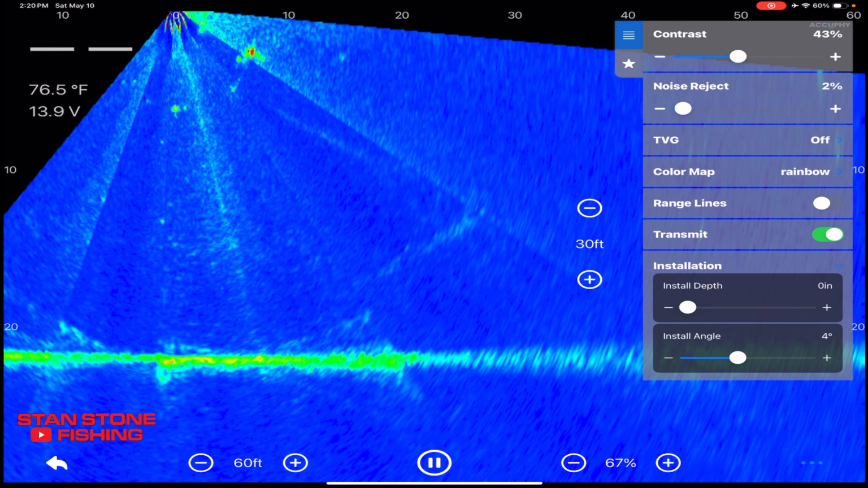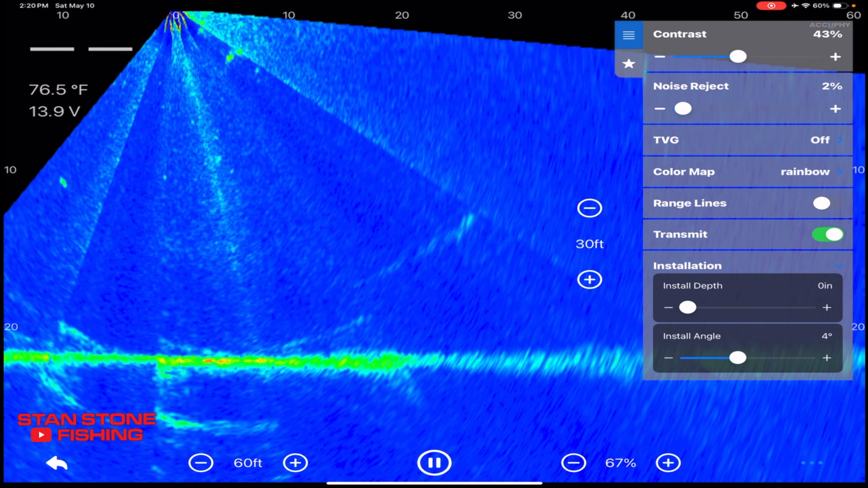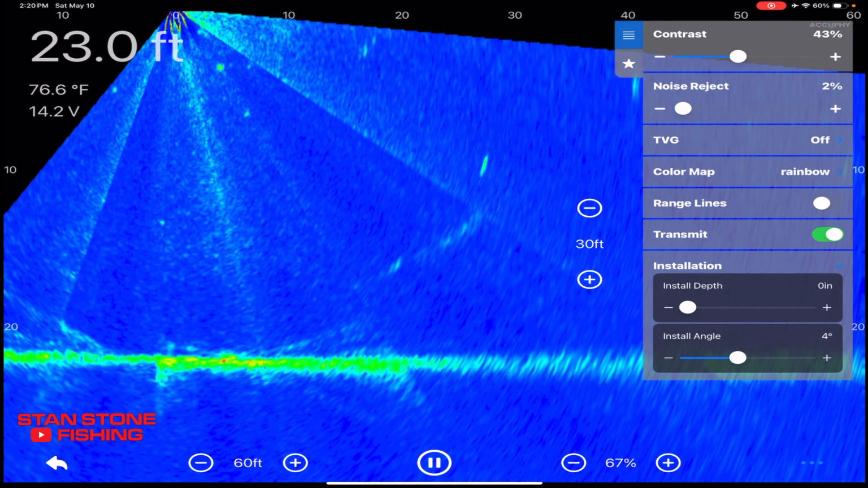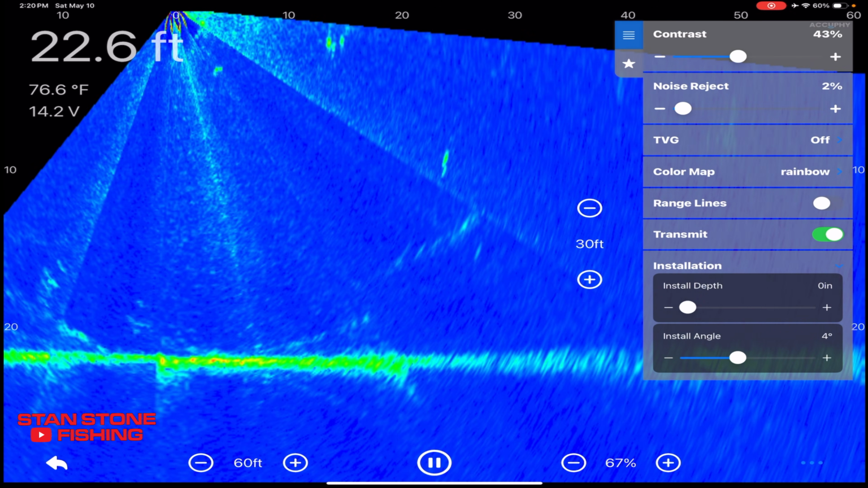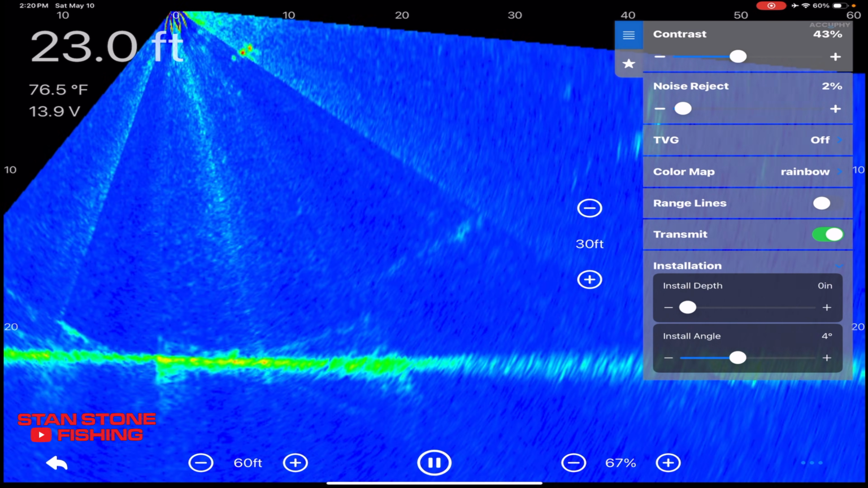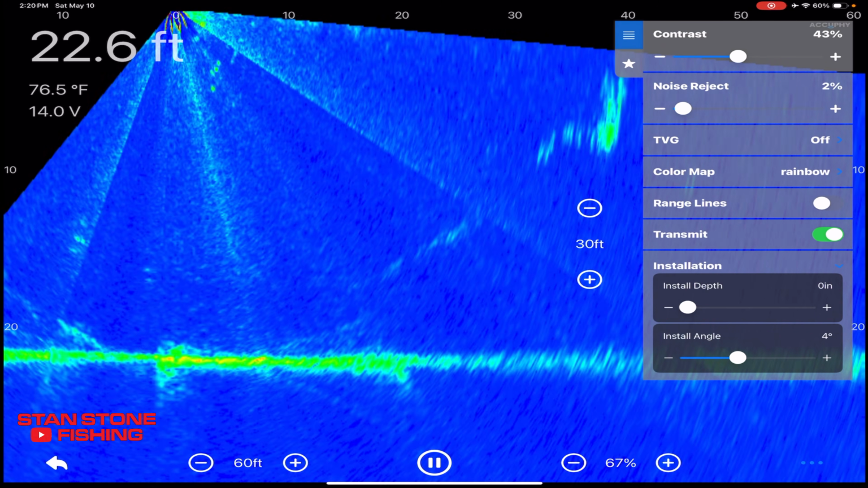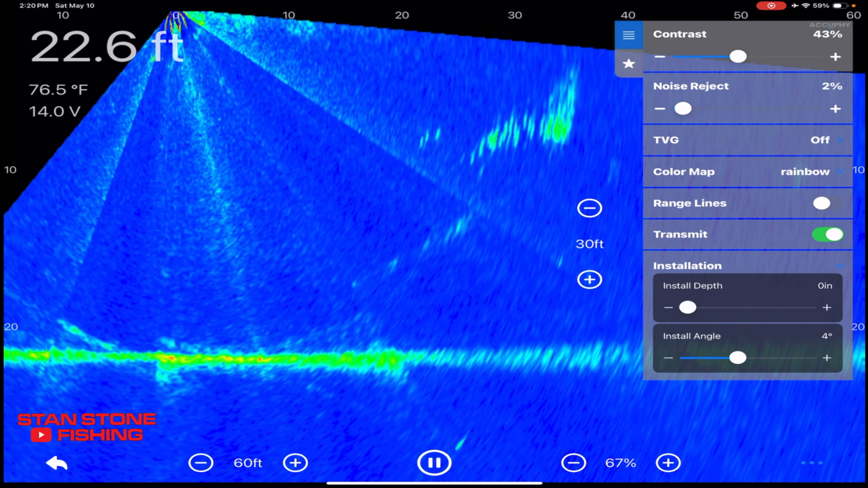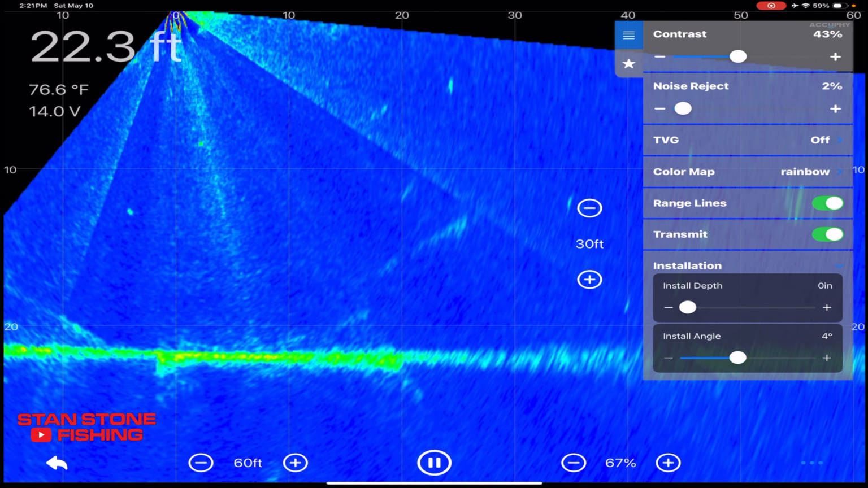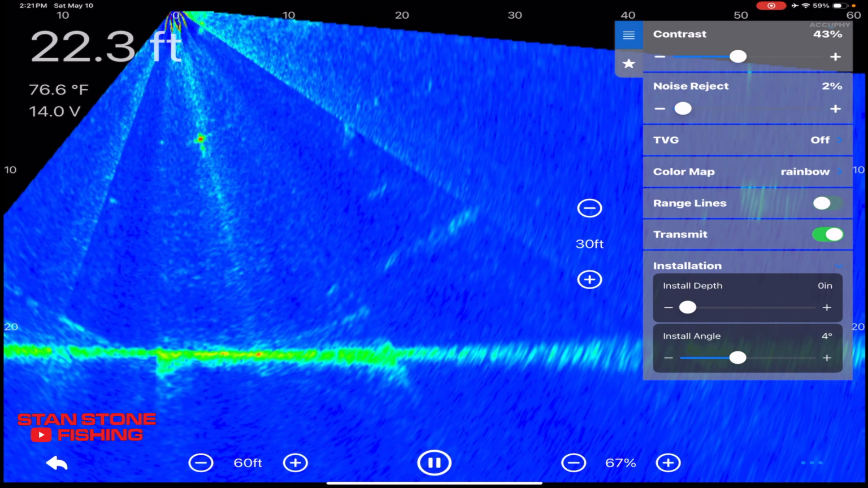All right, right now we got interference going on because I'm running at 34, so I'm going to turn it off. And I'll show you how it goes away. See, it's gone. So we have none of them waves in there, all that interference. This turns the transducer on and off, transmit. You've got range lines if you want to put them on. I'm going to turn the range lines off.